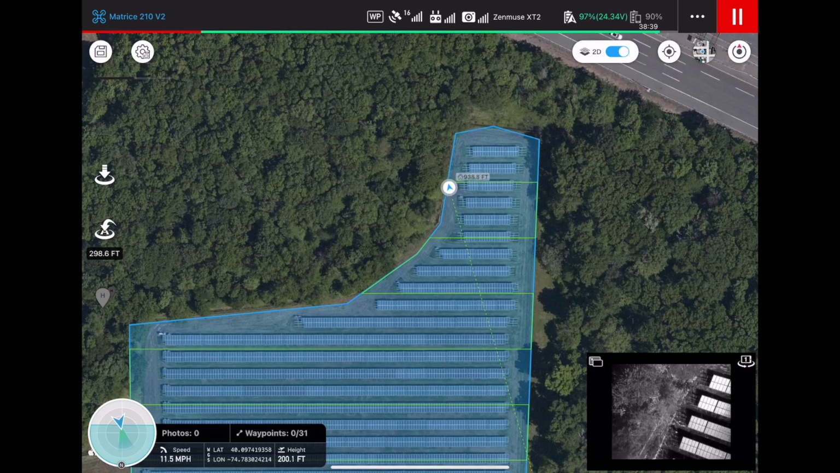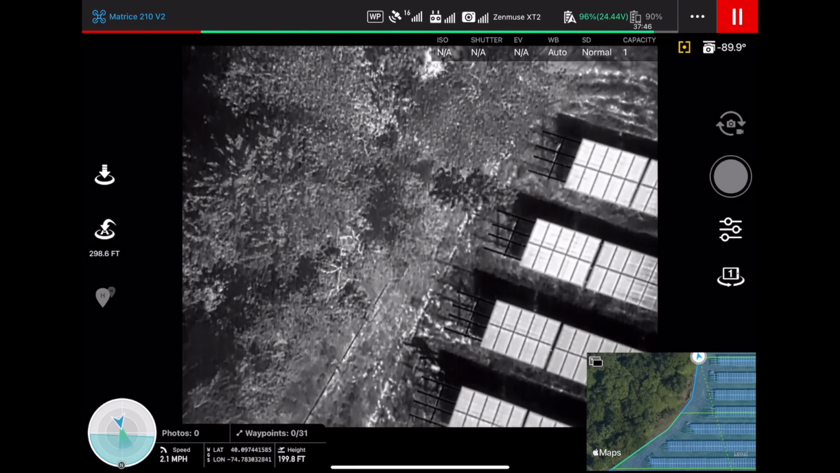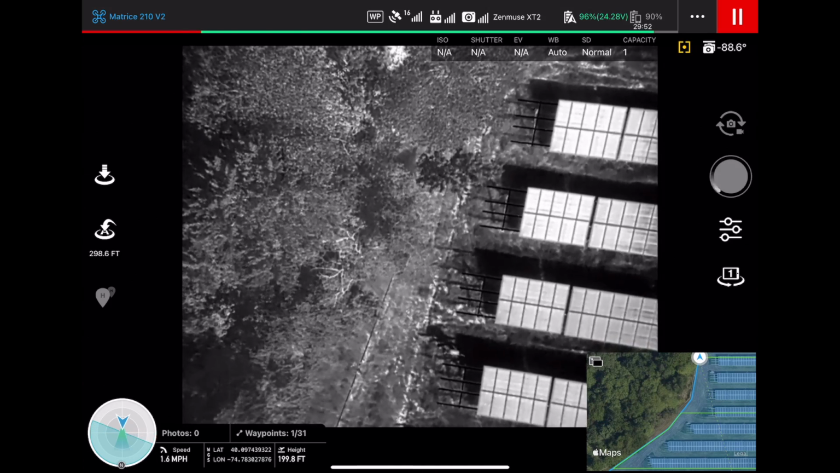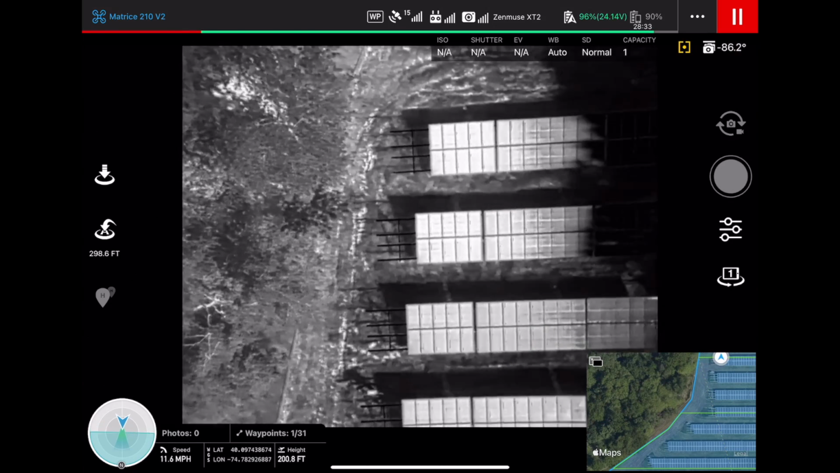Okay, so the drone is now heading to its starting location. We can see actually down here a good view of the panels, and we need to just line up the camera real quick, make sure it's going to be at the right pitch.